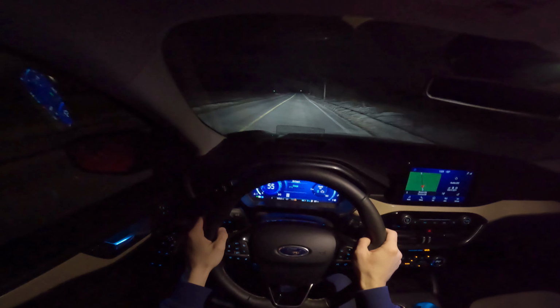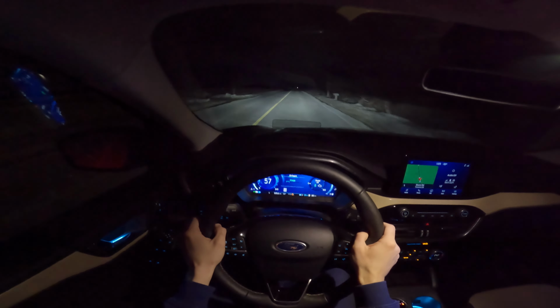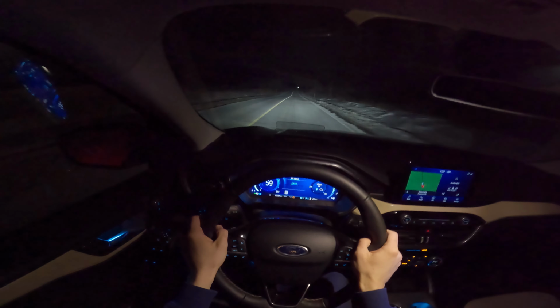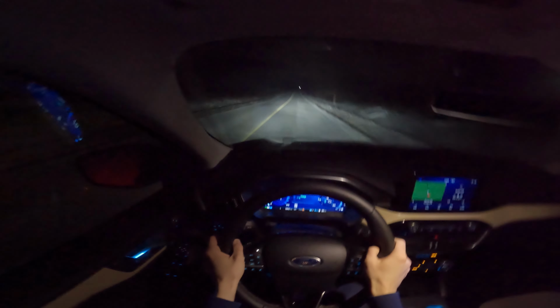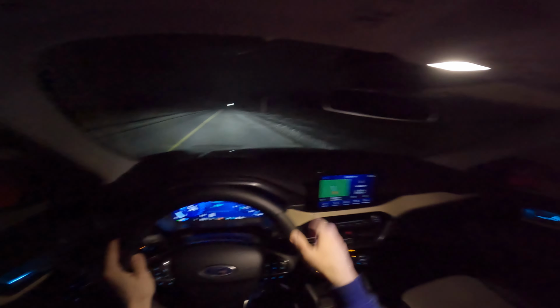The headlights fade in again. High beams, I keep saying headlights. You know what I mean, though. Can turn them off and fade in. I like it when the headlights fade in. It's just a lot nicer. Just makes a car feel a bit more upscale as well.